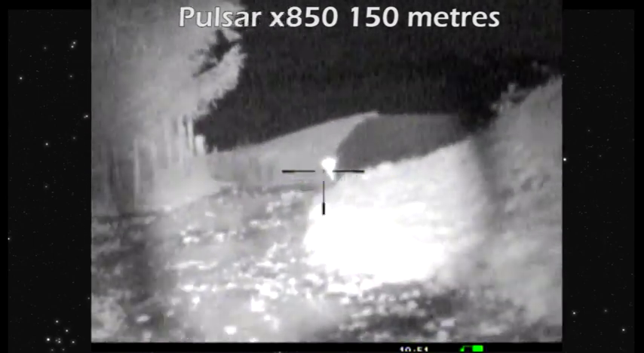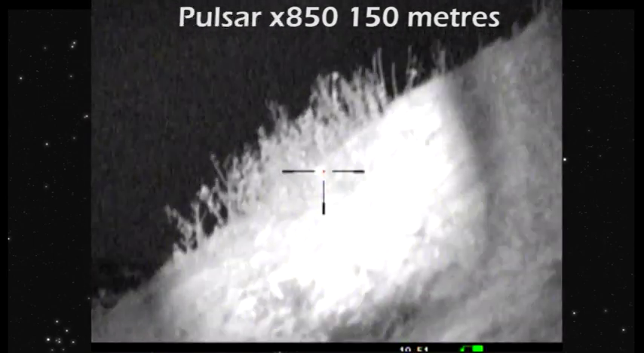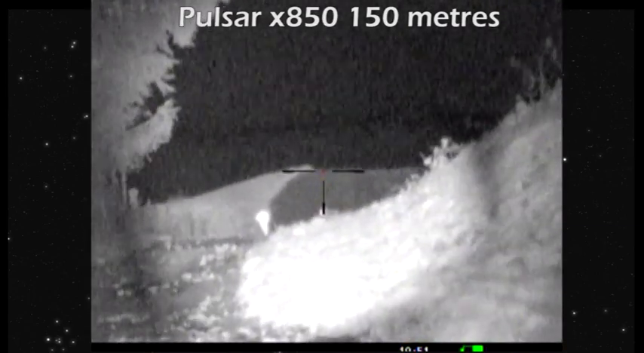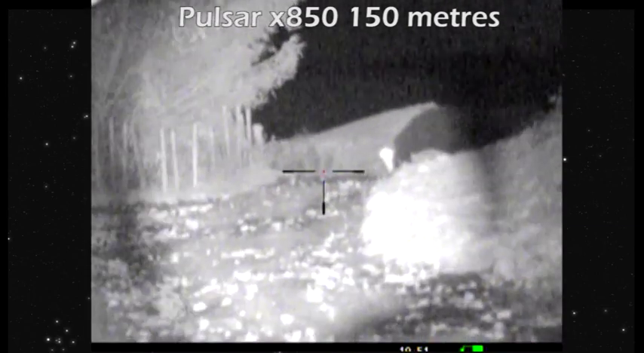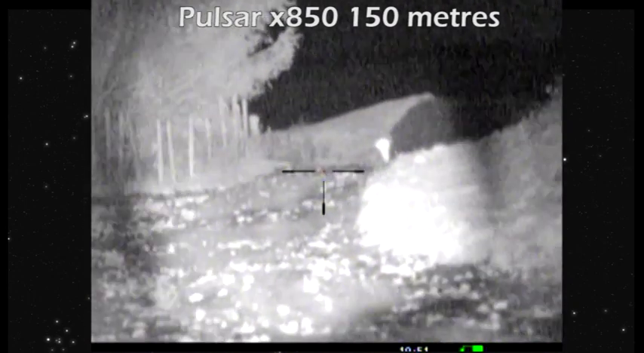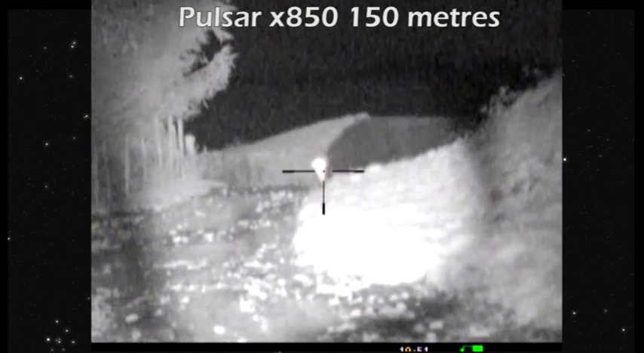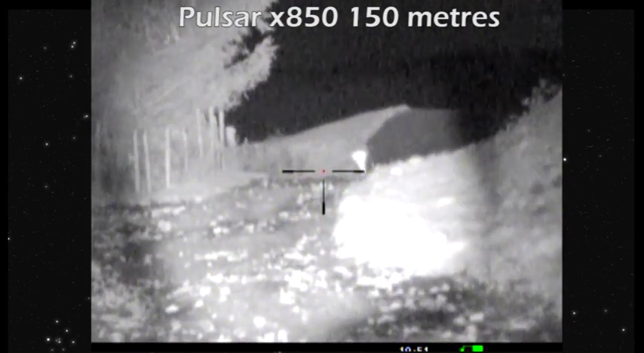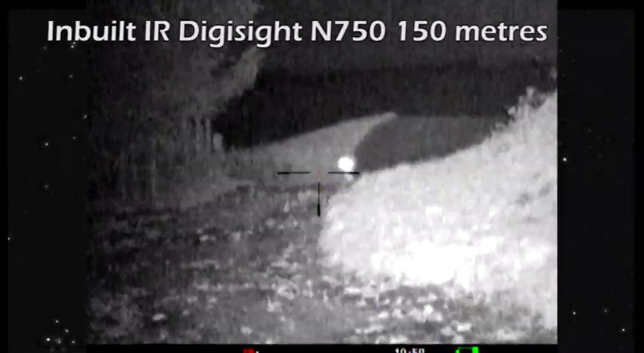If you watch closely, you'll see we saw something moving up on the right hand side. And if you watch closely nearer our dummy fox, you will see our real fox appearing. Wow. Showing a bit of interest in our dummy and then trotting off. It's pretty clear. It looks in this shot on a par with the Nightmaster 400, although there doesn't seem to be that much depth. It's still a good picture though, isn't it? It is, yep. It is a good picture.